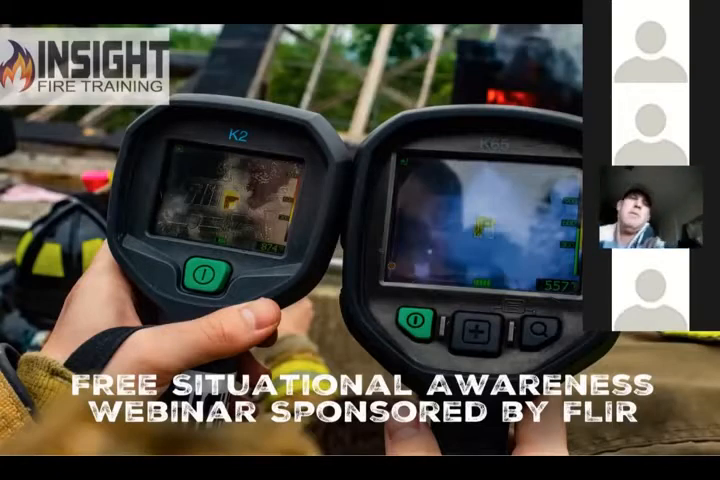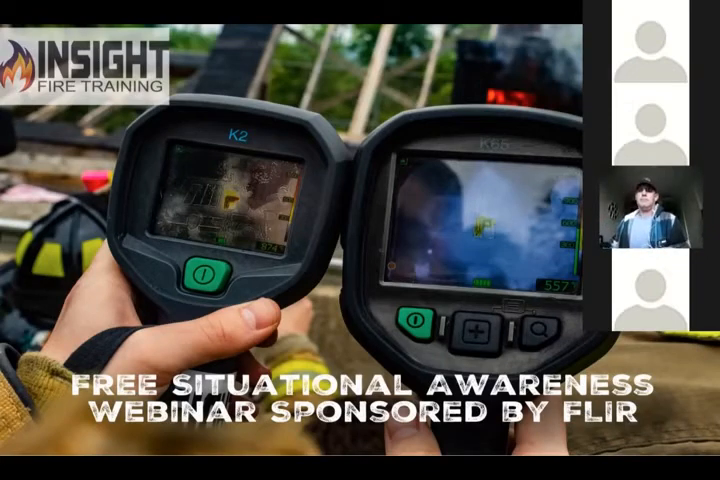So what you're looking at is a picture of 2 thermal imaging cameras looking at the Max Firebox where we did training in West Virginia just recently. And before we get started, I want you to look at these 2 pictures really closely. Besides the glare on the K65, the K2, which is the inexpensive or more inexpensive camera, the picture's better.